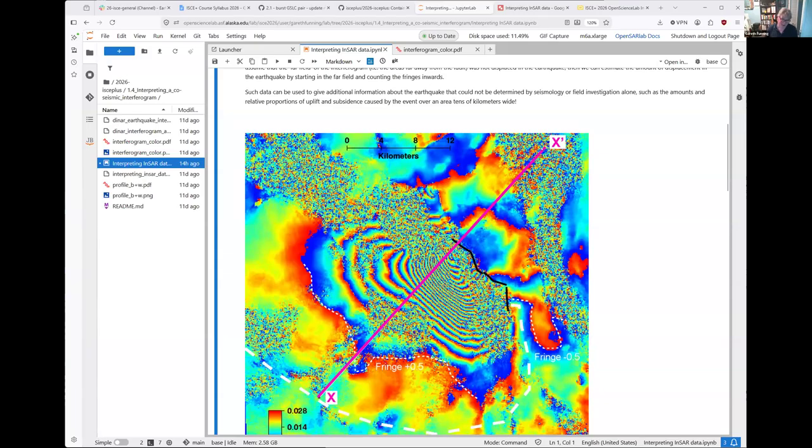Starting over here at the X prime on the profile line and counting inwards here, you can assume that the end of the line here is 0 displacement. But how many fringes are there between here and, say, the fault? And what displacement do you have, and in which direction? The counting is easier, I think. Maybe the rest of it is less so.